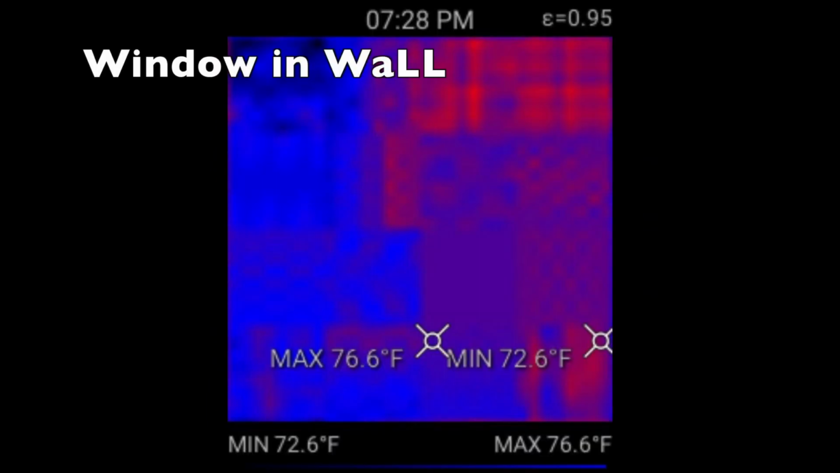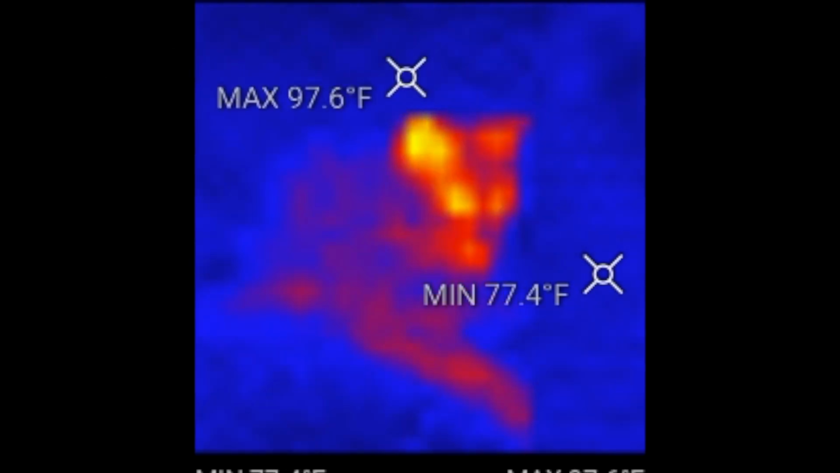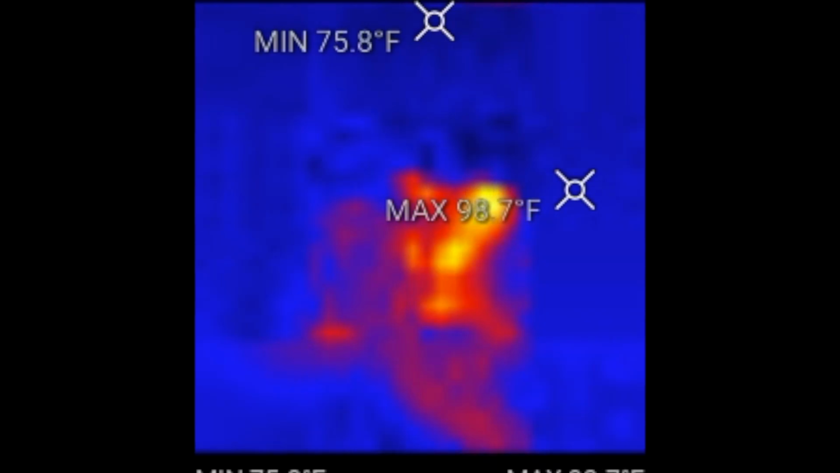So the other thing we did was we looked at a window in a wall. The wall is blue, the window is red. It's about 90 degrees outside in summertime here. Here's a cat sitting on a chair, actually laying down, just to kind of give you an idea of some of the capabilities of the camera.